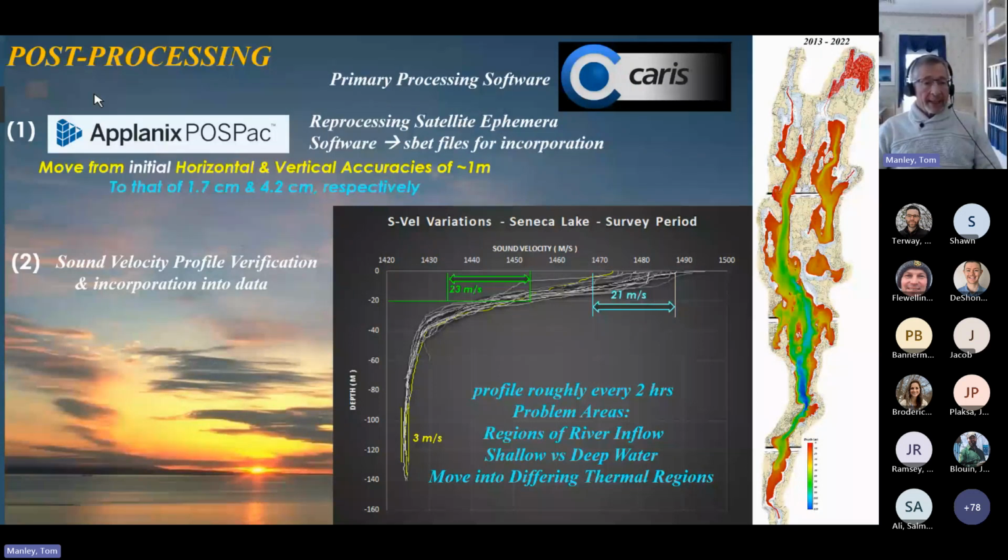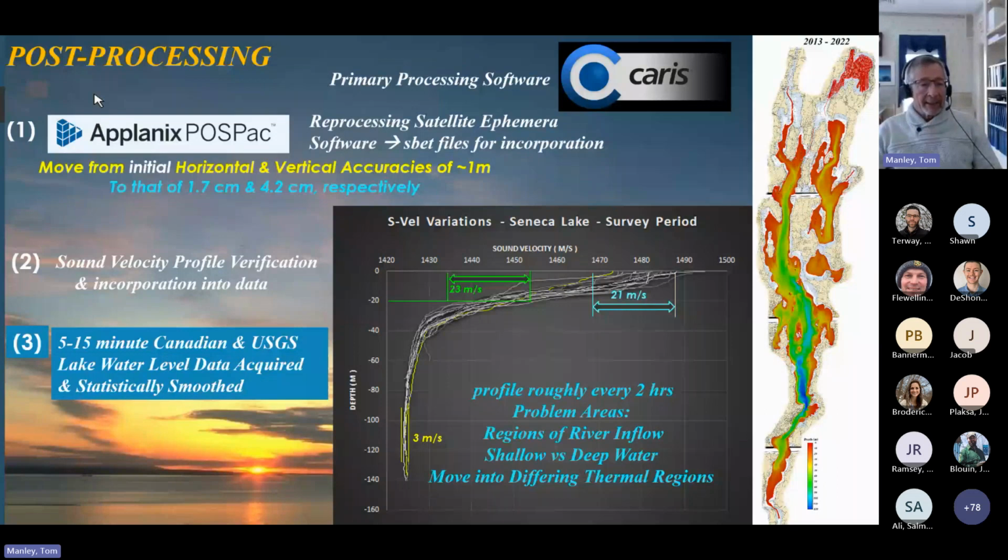The third step was that of collecting and processing all high frequency water level data, which would be a 5 to 15 minute sampling rate for the Lake Champlain Basin. This included the Canadian station at Philipsburg in Missisquoi Bay. Eventually, all these data were re-referenced to GMT time for basin-wide modeling of lake level for any given location and any time that could in turn be applied to every multi-beam depth observation.